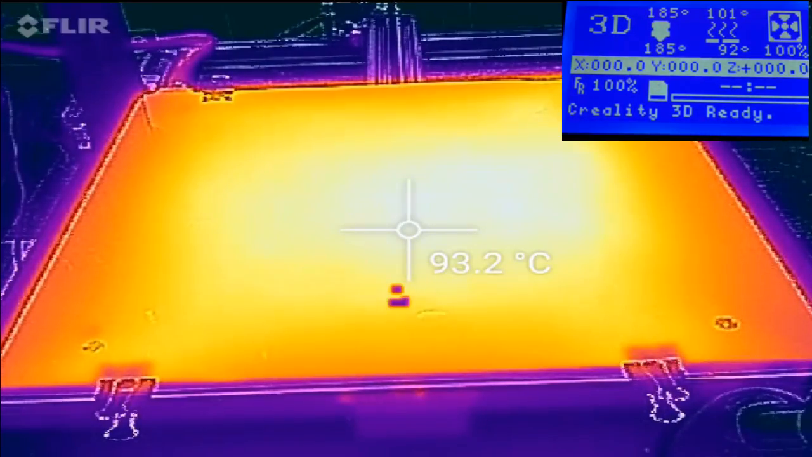And the best I've reached is 92 in 30 minutes, so I don't think anything above 90 is practical, and I'm going to go ahead and say probably 90 itself is on the verge of being practical, because again, it took over 30 minutes to warm up to this temperature. So from 70 degrees, to go up roughly 21 degrees, it's taken over a half hour, and so this is kind of crazy.